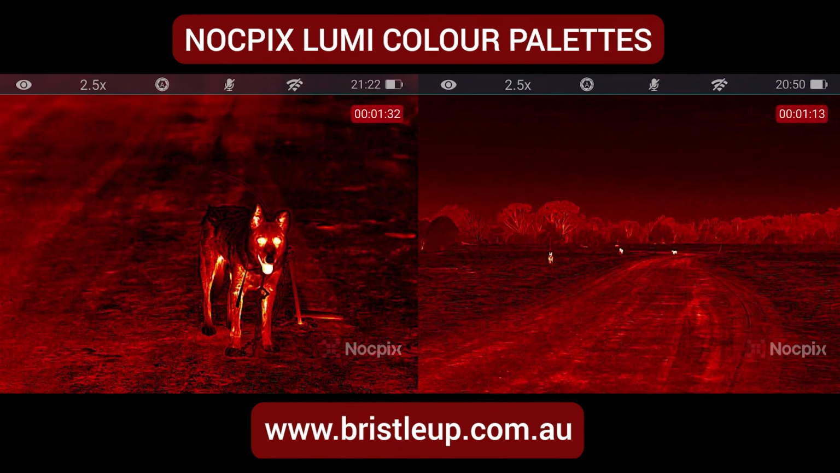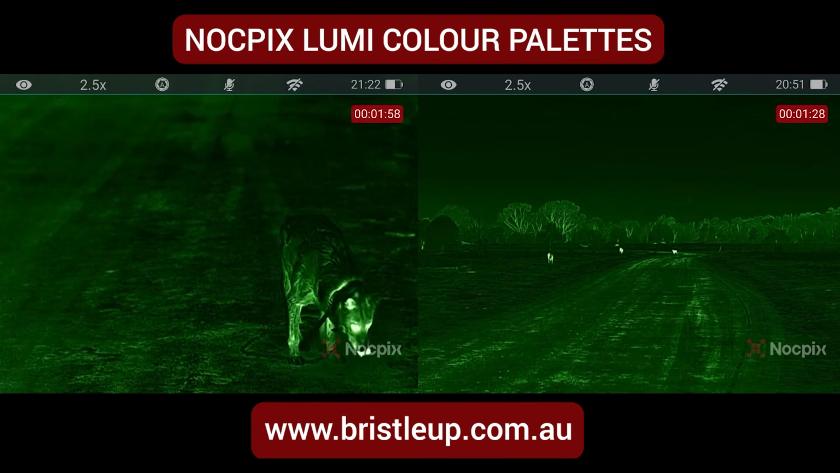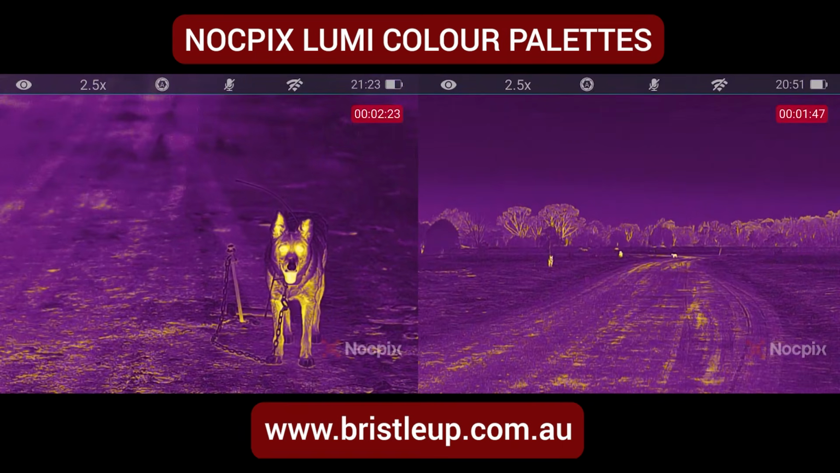Right, that brings us to the end of our image quality review. Coming up shortly, we take a look at how the ballistics calculation works between the monocular and the scopes.